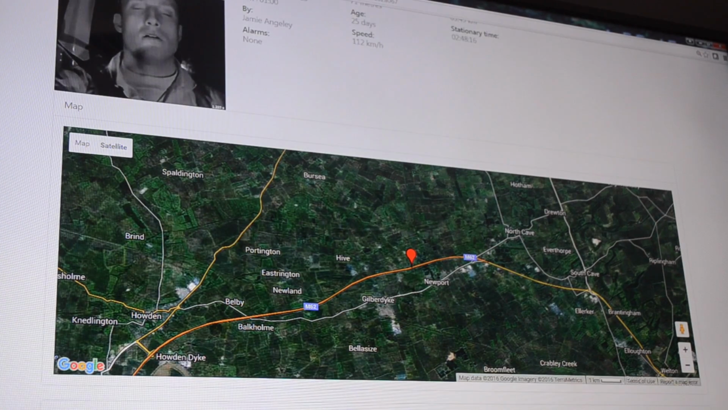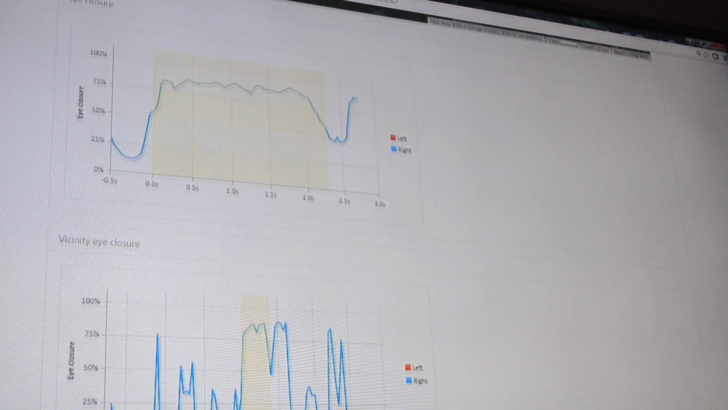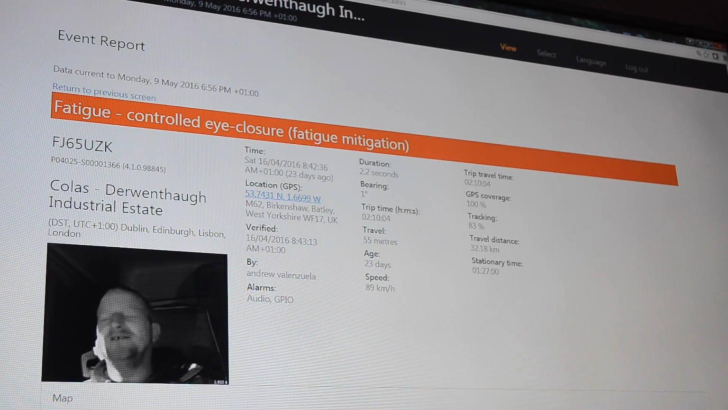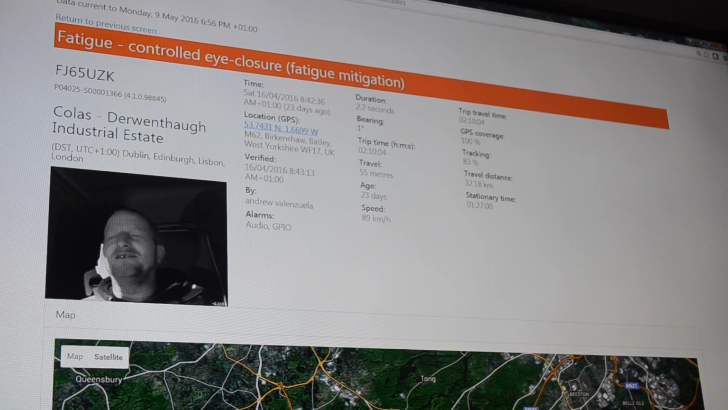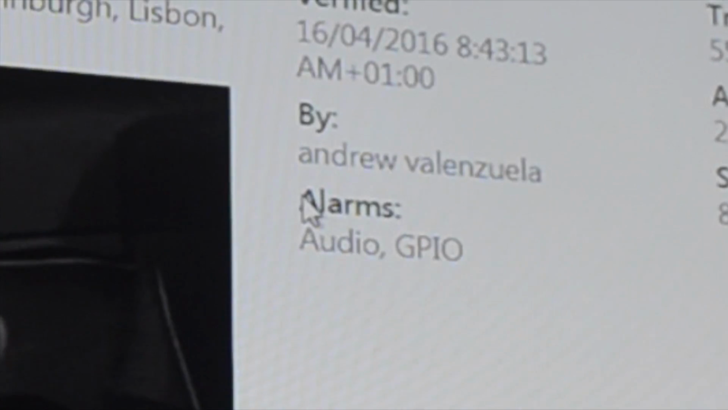Here's the location where he fell asleep, where the incident happened. The right and left eye falling asleep, how long it was closed, and when he caught himself and opened back up. Here, this is interesting. So he falls asleep for 2.2 seconds. The difference here is that there is an alarm set.